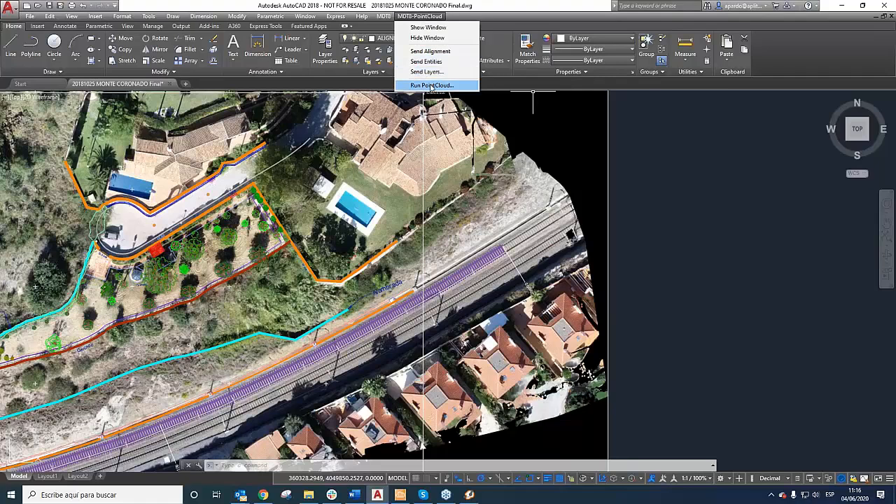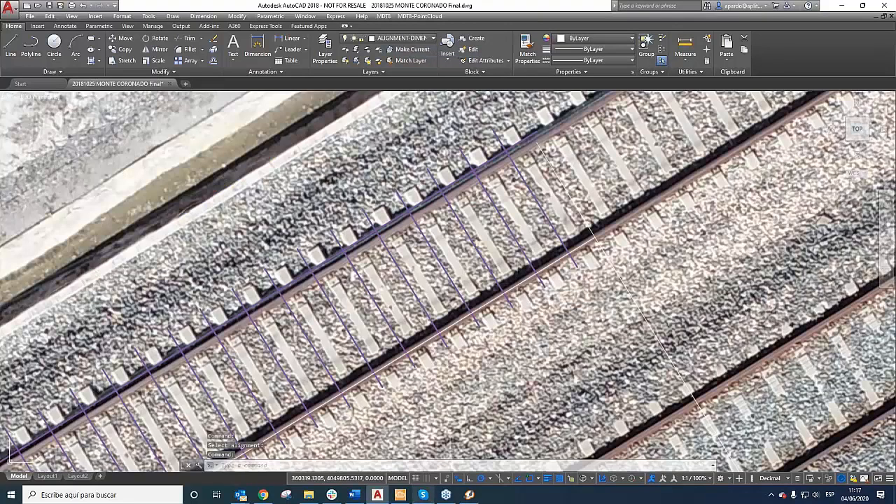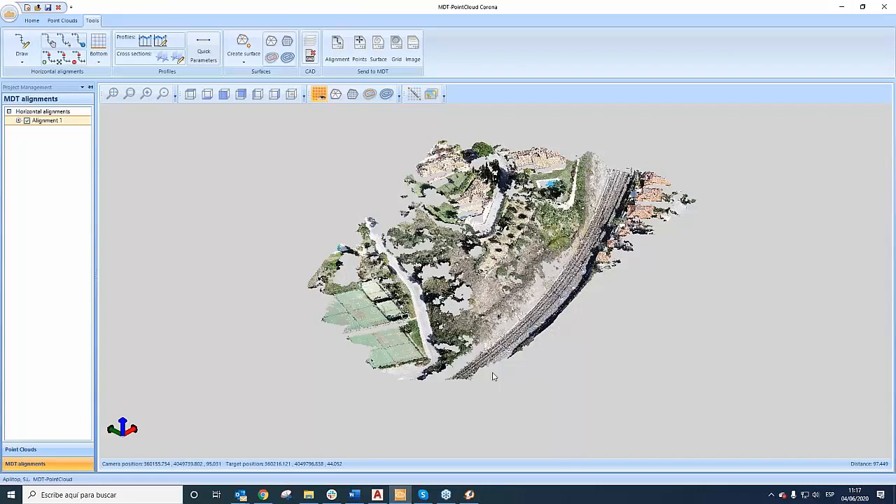In this case, we already started, because loading the point cloud may take 3 minutes or so, to avoid wasting time. Now I'm going to send the alignment. It's an easy way: only click on send alignment and select the alignment, and open the point cloud.